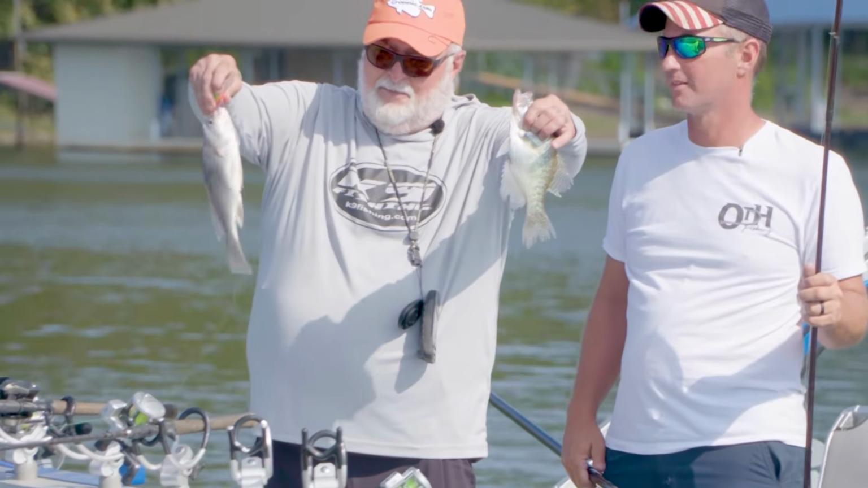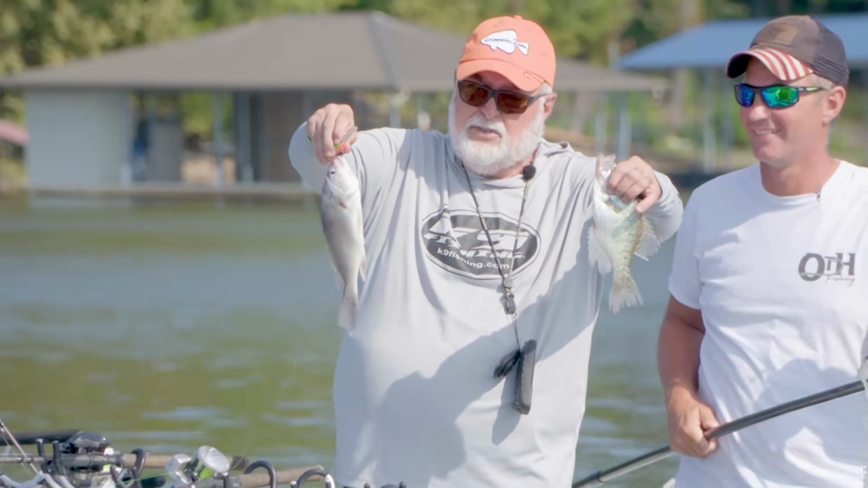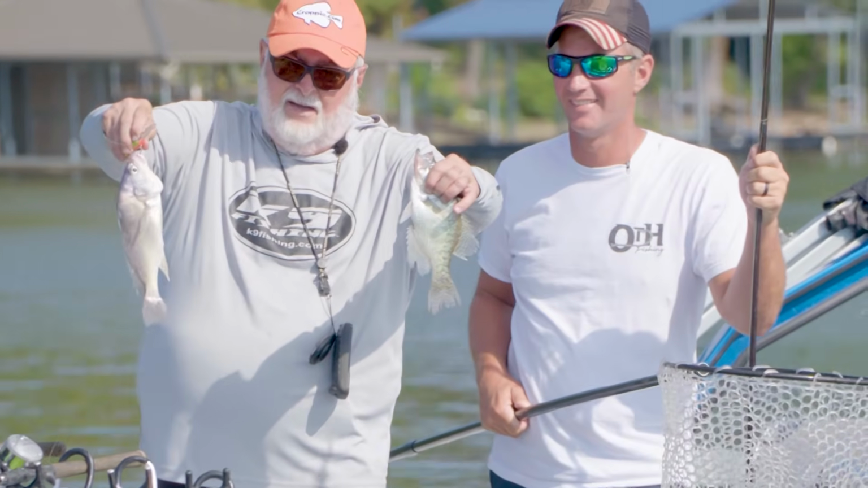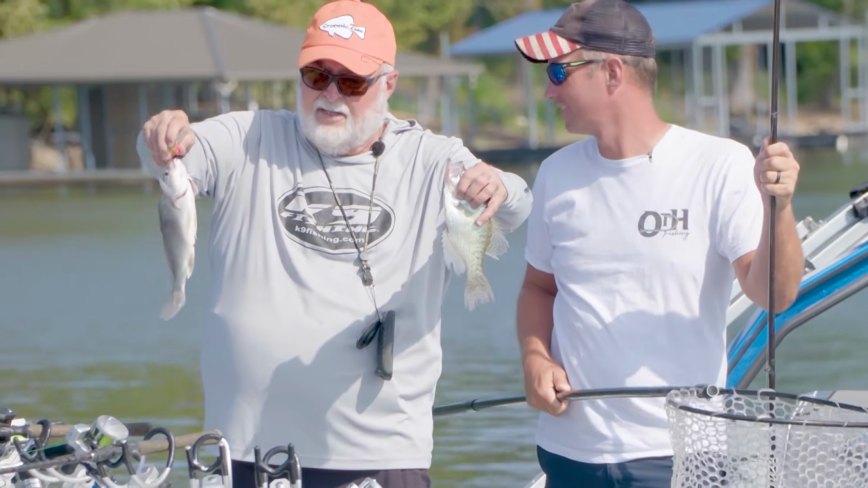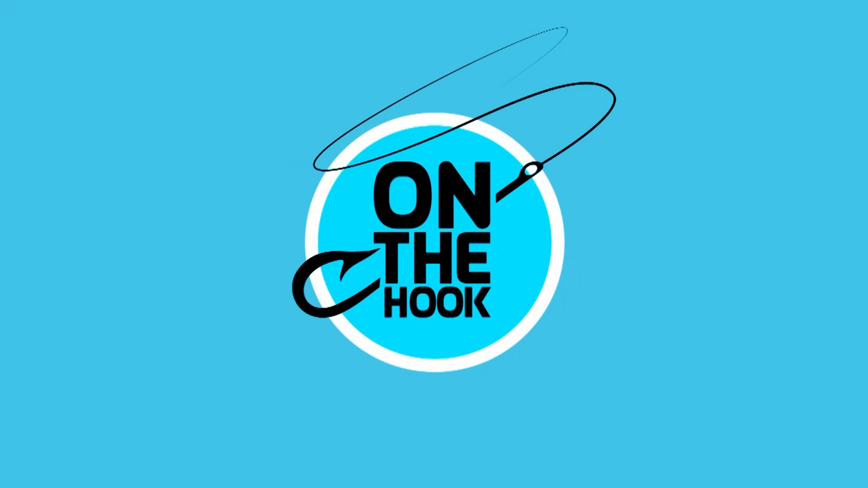Yep. They're about the same size, but they're definitely different species. I caught a drum yesterday, like this white drum here. Caught one that was probably 15 pounds out here.